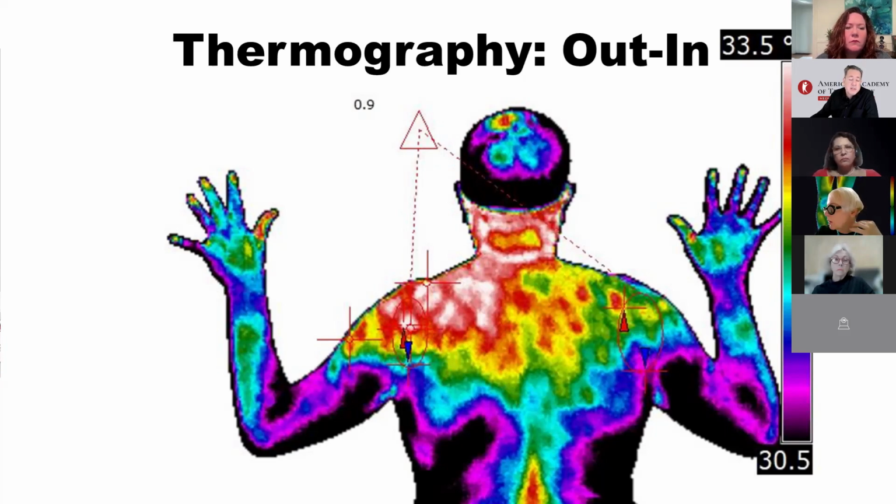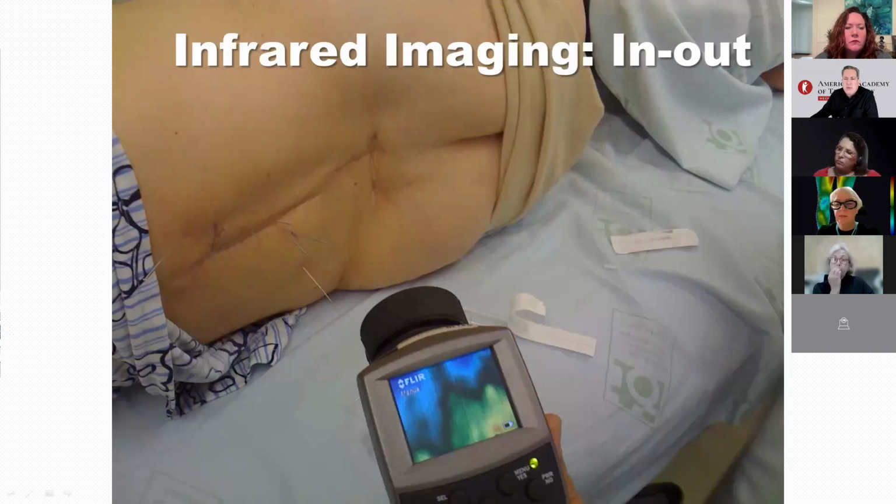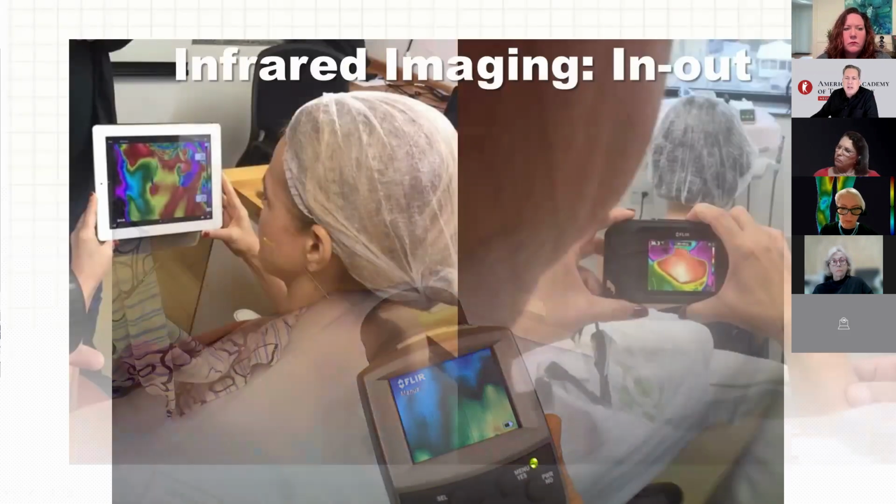2D, bidimensional image. With infrared imaging in-out, I can get much more information in real time, immersing myself in a live recording or image. Moving the sensor close to the patient allows me to extract far more clinical details and make faster, more accurate diagnosis and treatments. Let's go.